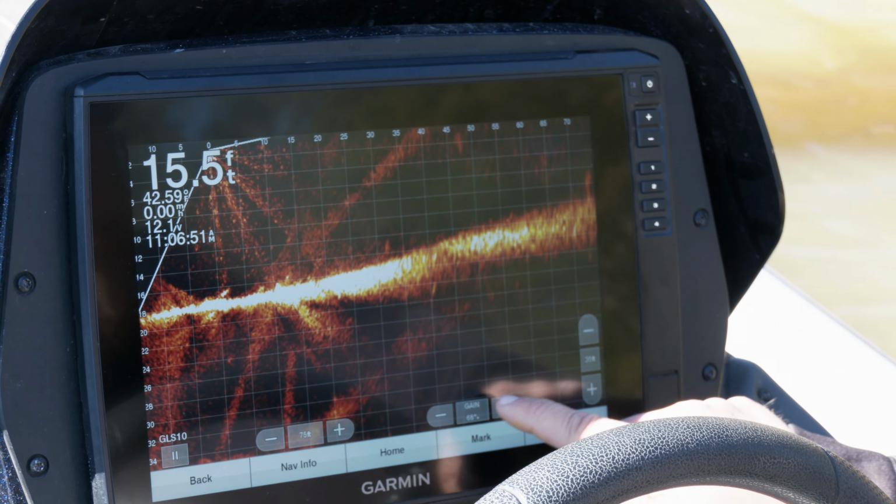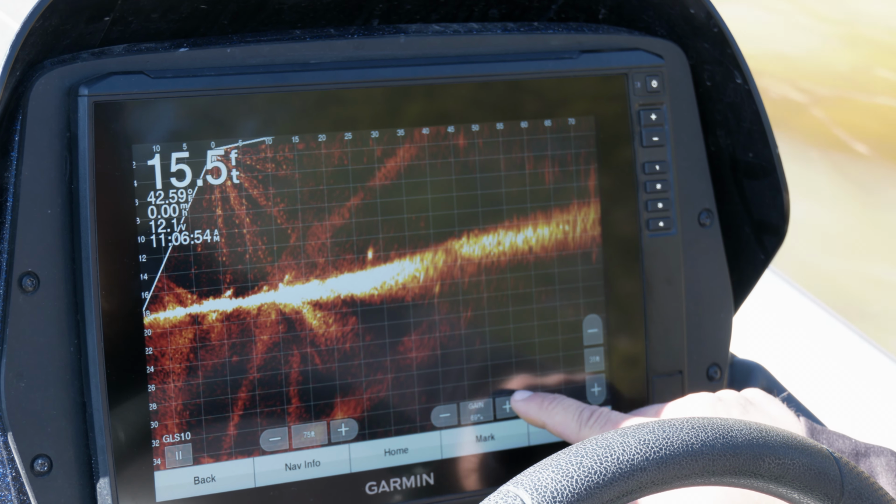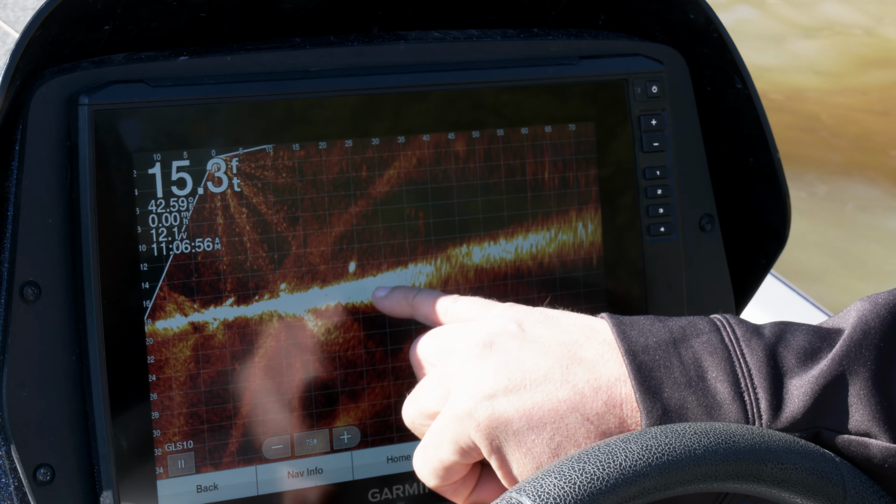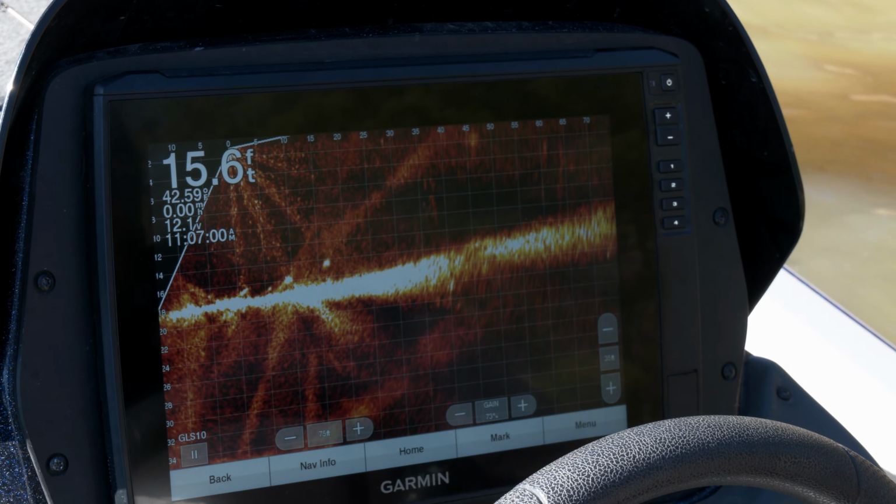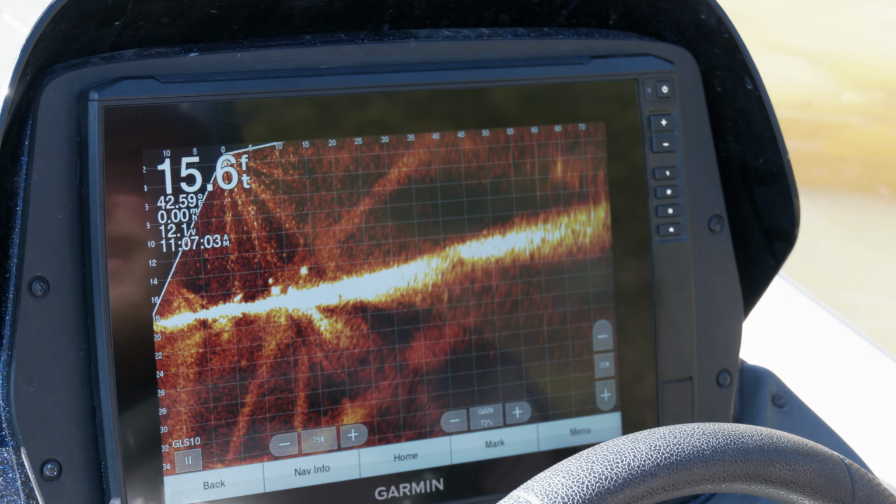And then I'll adjust my gain based off of that. See how much brighter the return is? We're able to pick up these fish that are a lot closer now. And see, I can tell its tail from its head. So that's one of the main settings that I use.